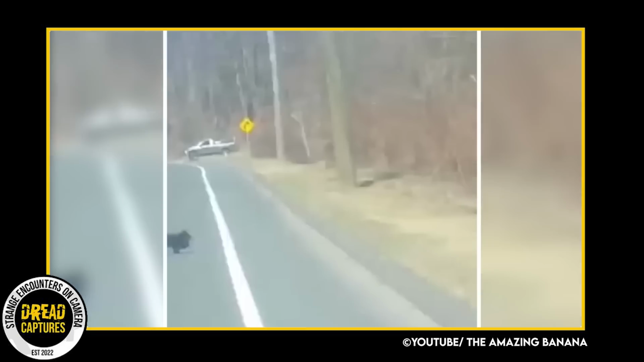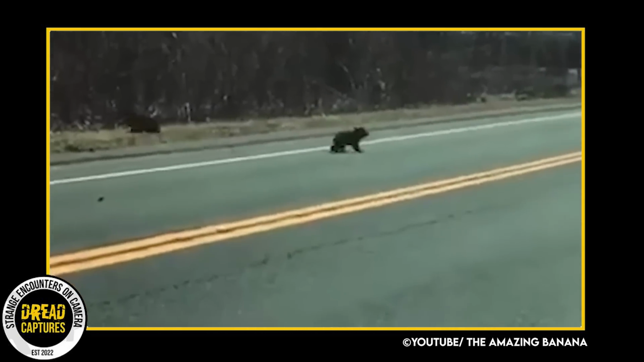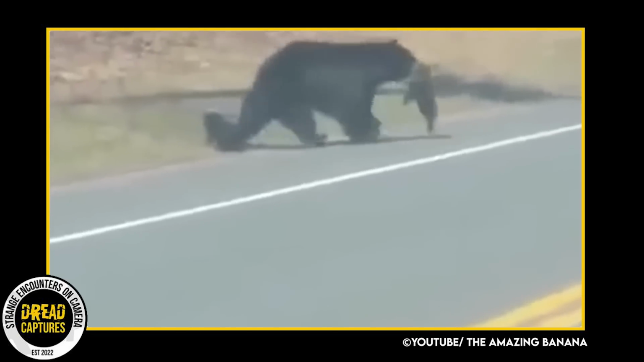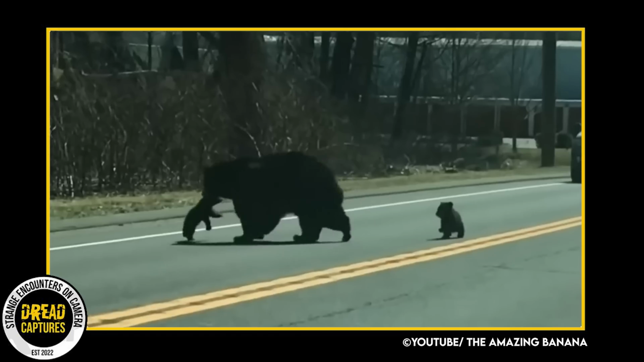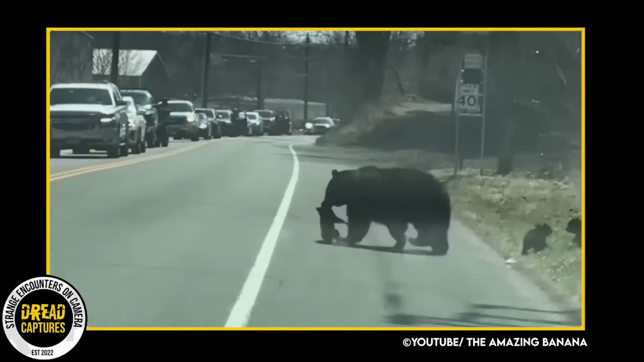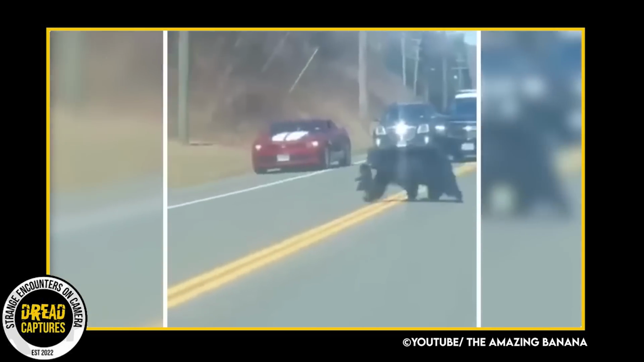That's nice of them. Despite her uphill battle, the resilient mama bear persistently carried and guided her cubs towards safety until they all reached the other side. I feel like this practically sums up parenthood. This heartwarming scene highlights the shared struggles between animal mothers and human mothers. Moms, just trying to keep everyone straight.